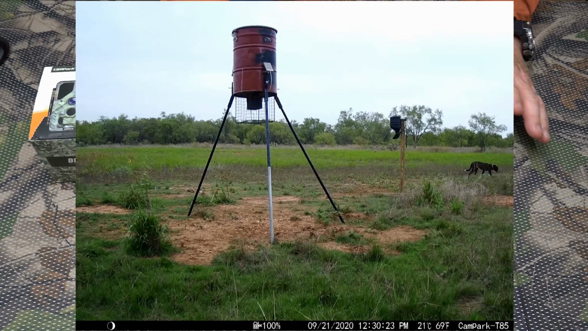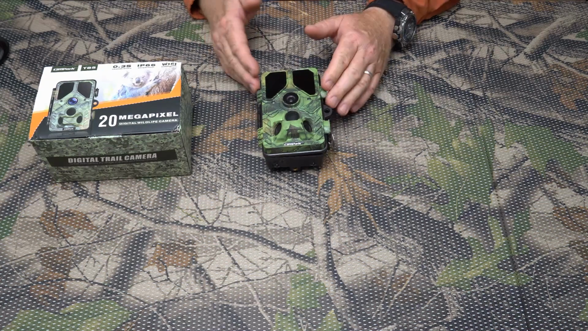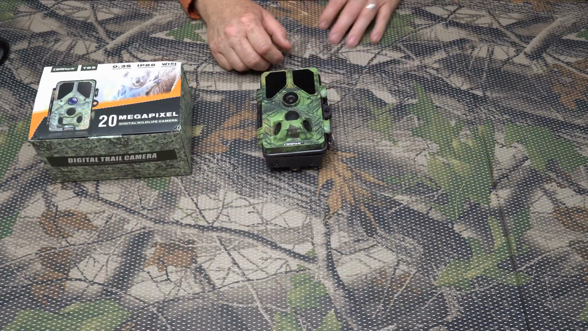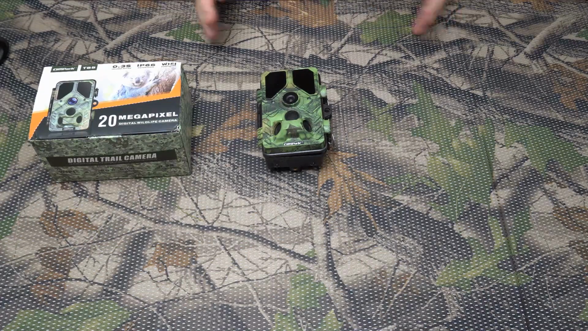You can hear the ATV running there. So that's some pretty good sound. You can understand what they're saying. So if you're going to use this as a security camera, that is actually pretty good because it has good sound, okay? So there you go. There's your videos and your pictures.